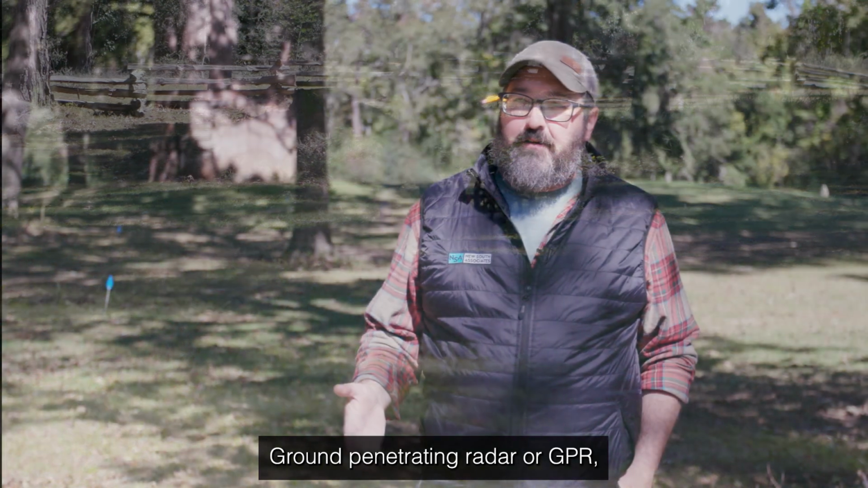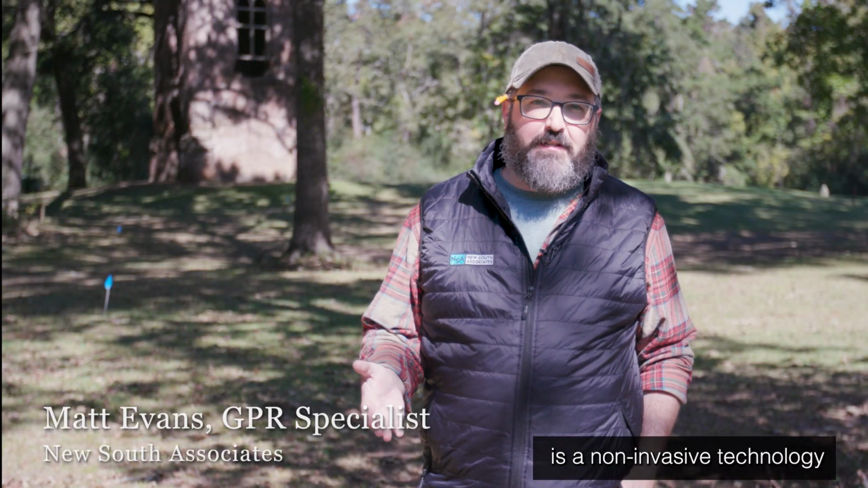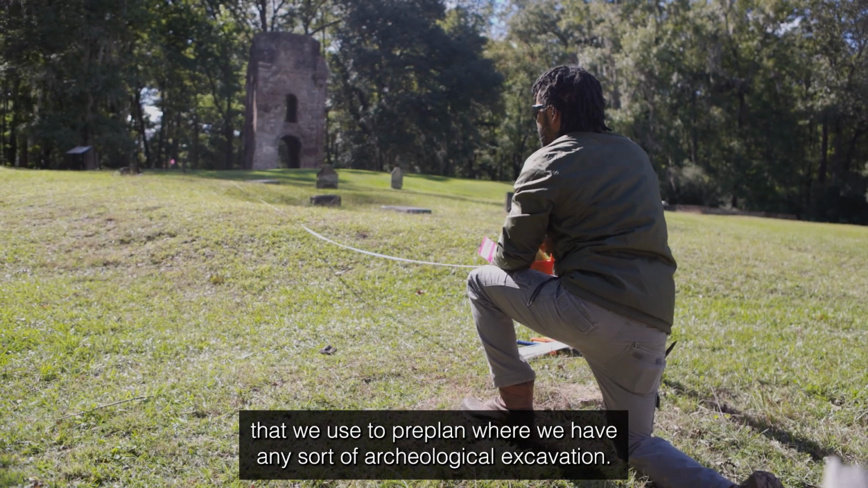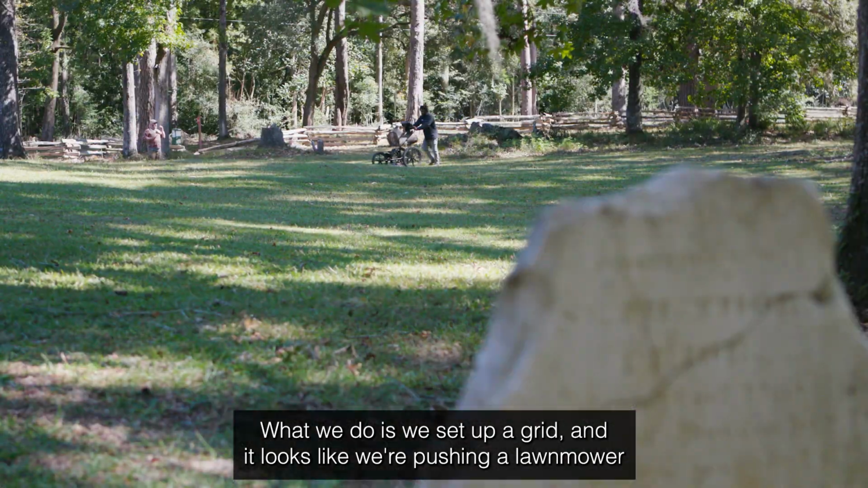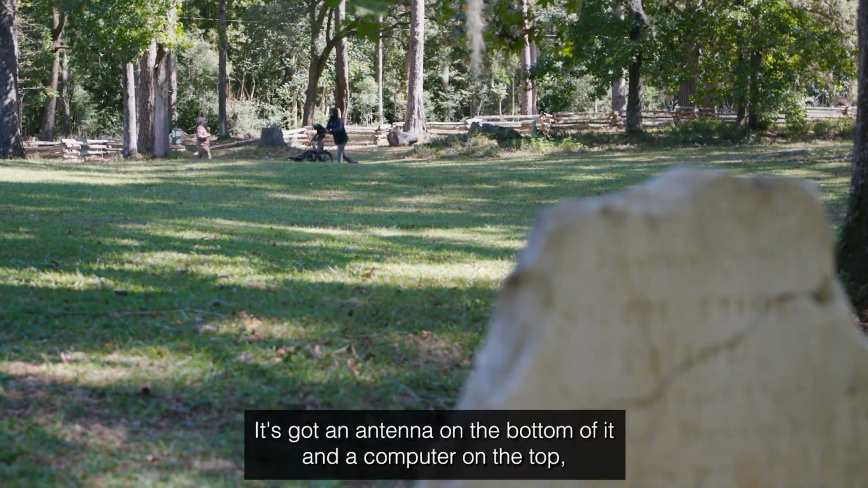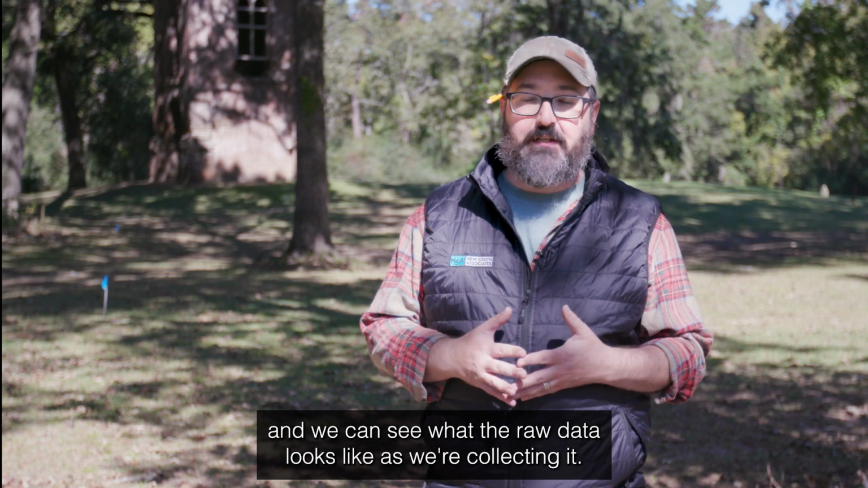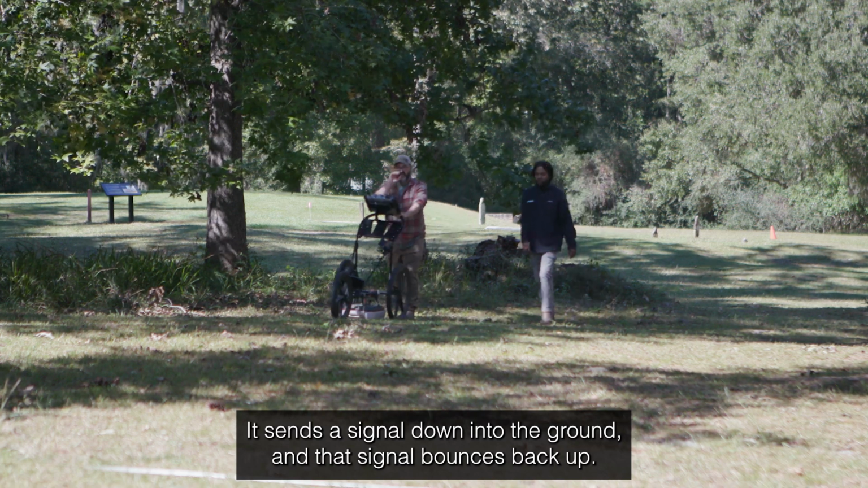Ground penetrating radar, or GPR, is a non-invasive technology that we use to pre-plan where we have any sort of archaeological excavation. What we do is we set up a grid, and it looks like we're pushing a lawnmower back and forth. It's got an antenna on the bottom of it and a computer on the top, and we can see what the raw data looks like as we're collecting it. It sends a signal down into the ground, and that signal bounces back up.